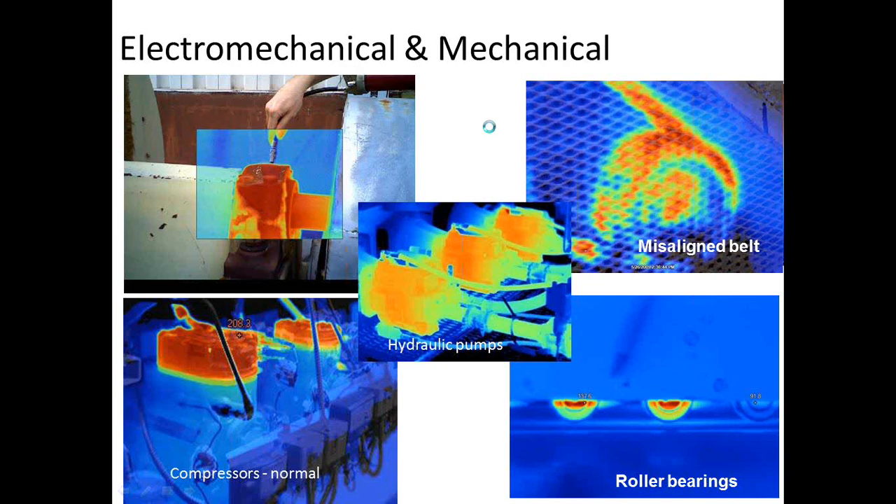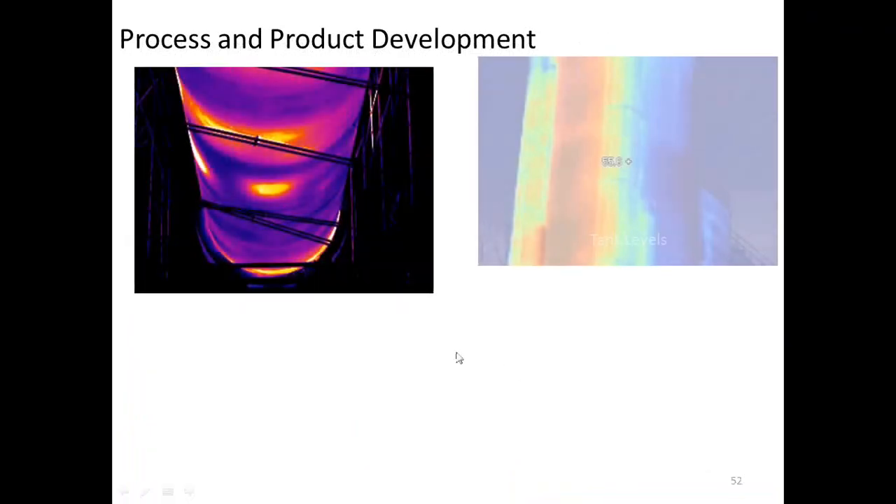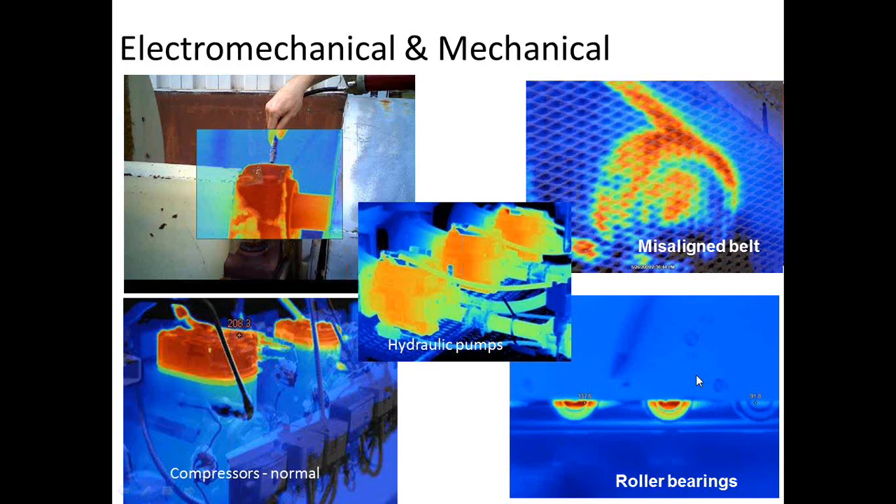Whoops, sorry. I'm having problems with my, oops, sorry. Upper right hand corner is just a misaligned belt. We have belt problems. Well, I've lost my pen, sorry.